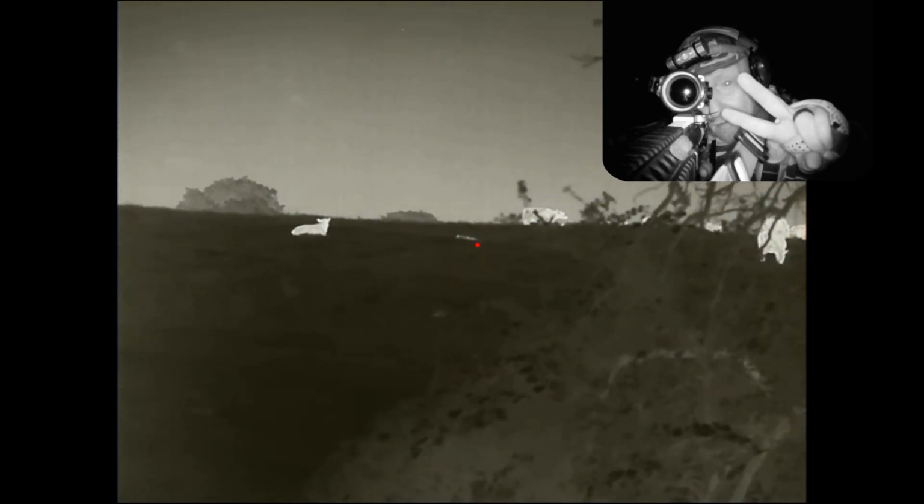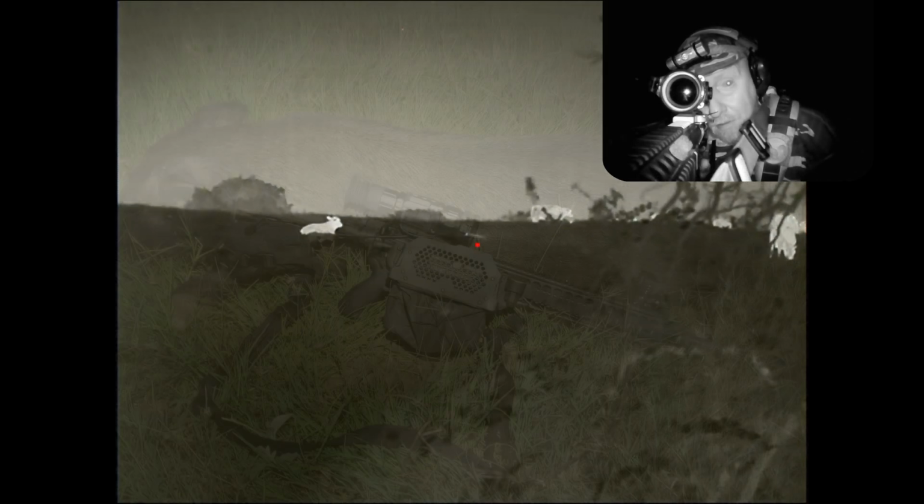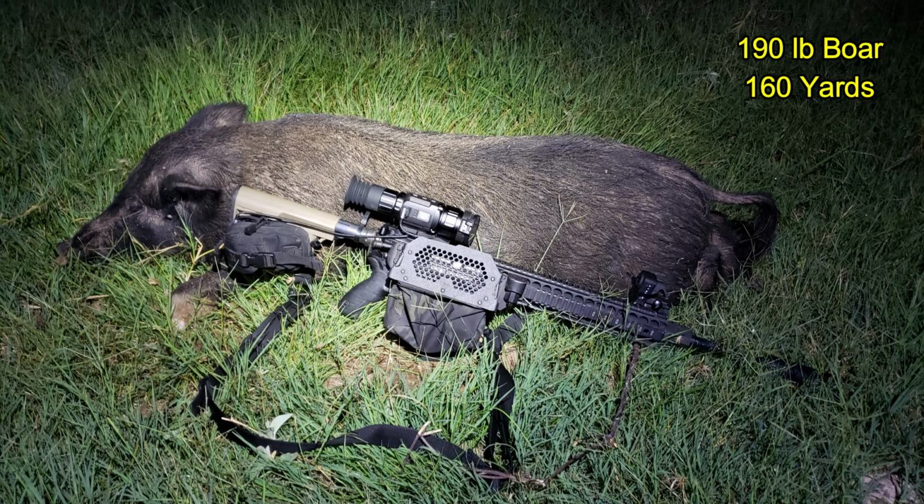And that's the second hog down and the last hog of the night for the new Super Yoter-R. This hog turned out to be a 190-pound boar that was taken at 160 yards.